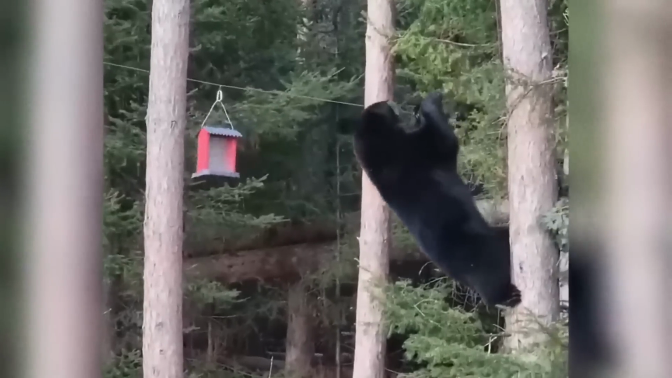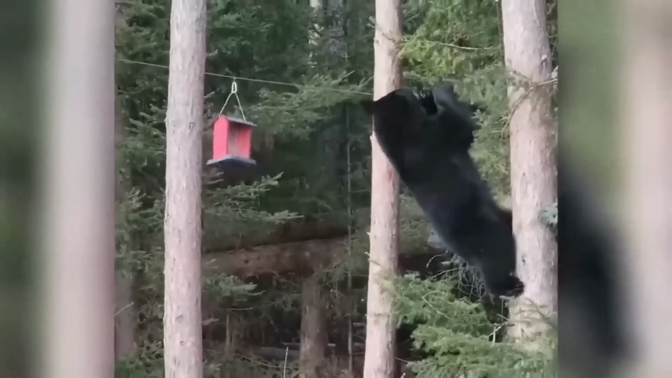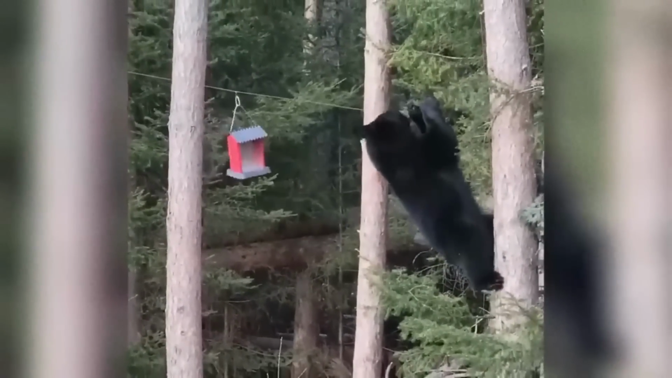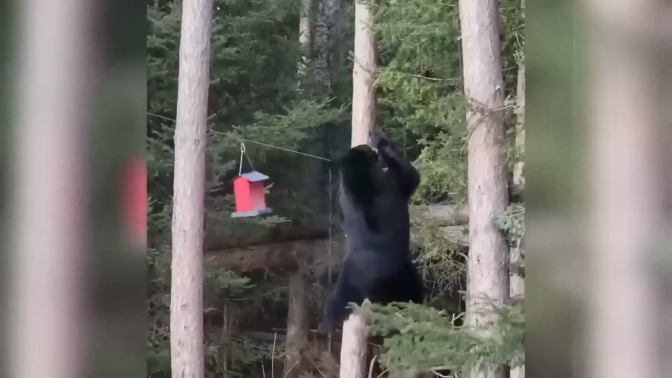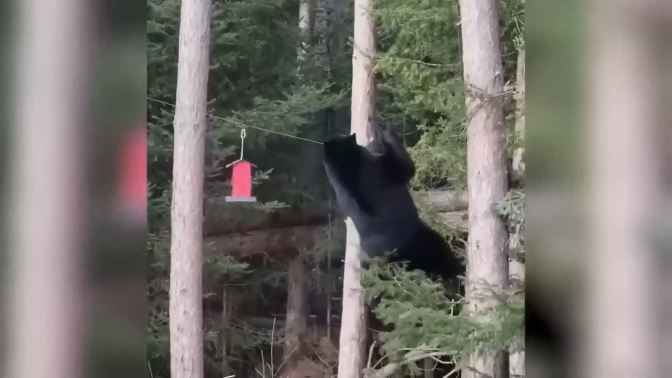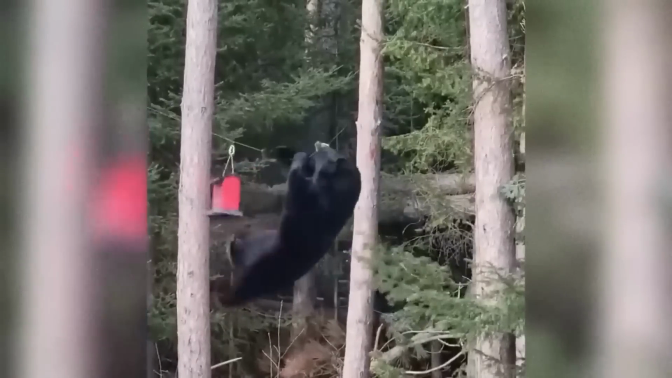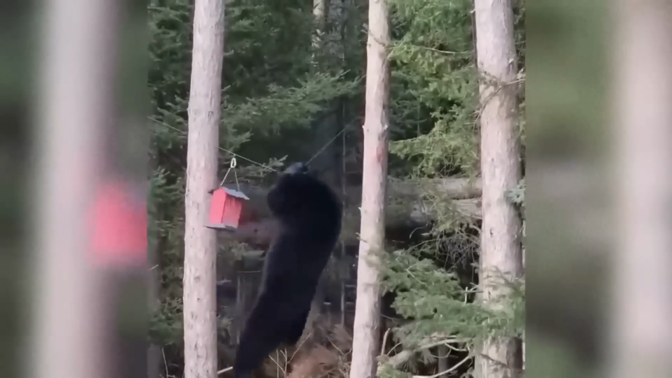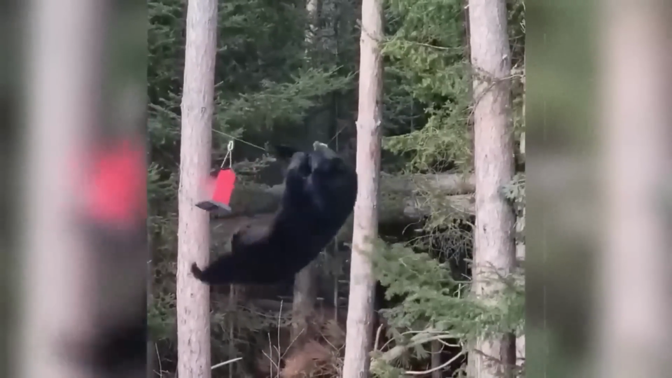This video is pure comedy gold. A hungry bear is on the hunt for a snack and spots a bird feeder hanging from a tree. Desperate for food, the bear decides to climb up and grab it. Look at this guy. This is pretty impressive, I guess, until the bear realizes that he can't actually eat it while hanging upside down.